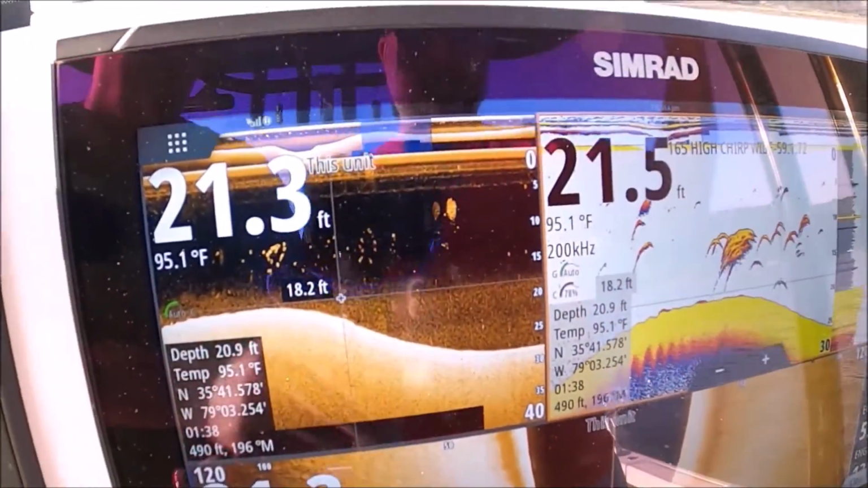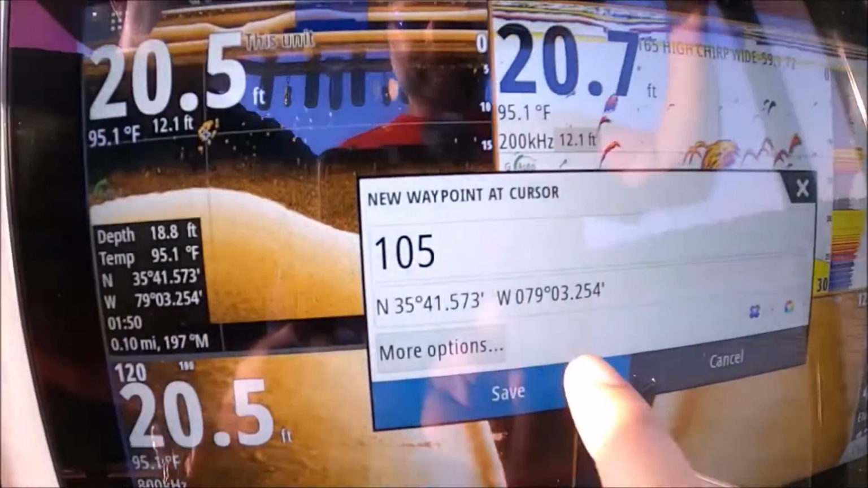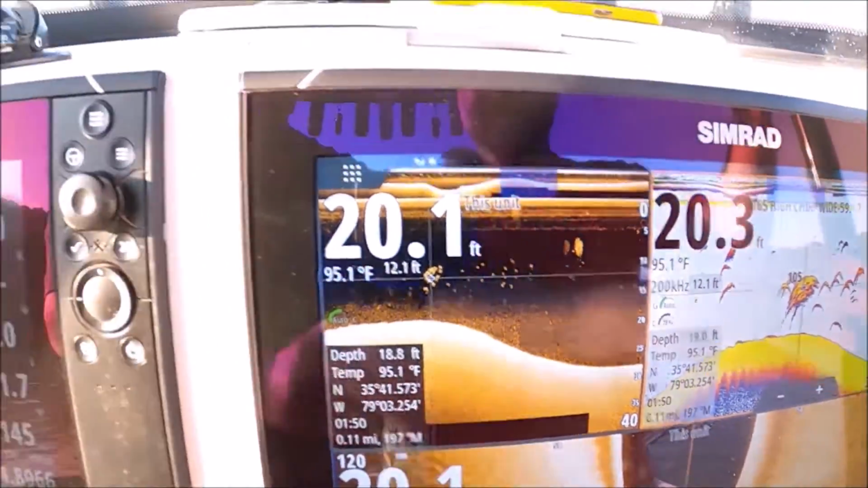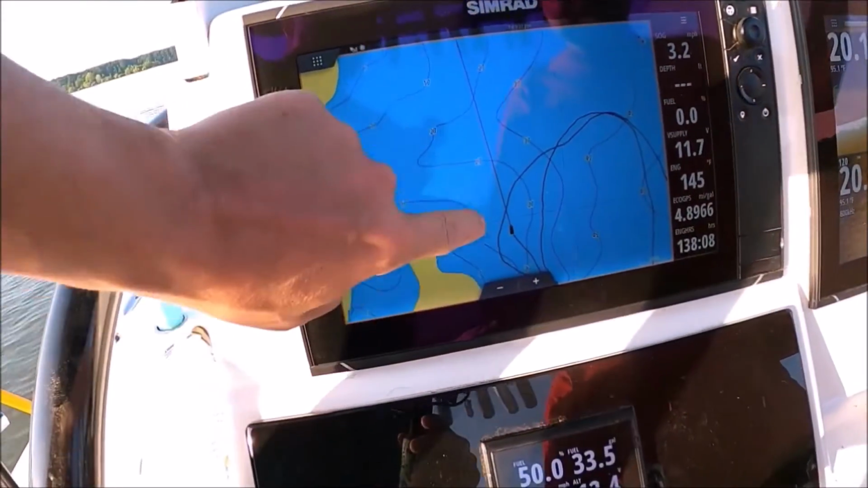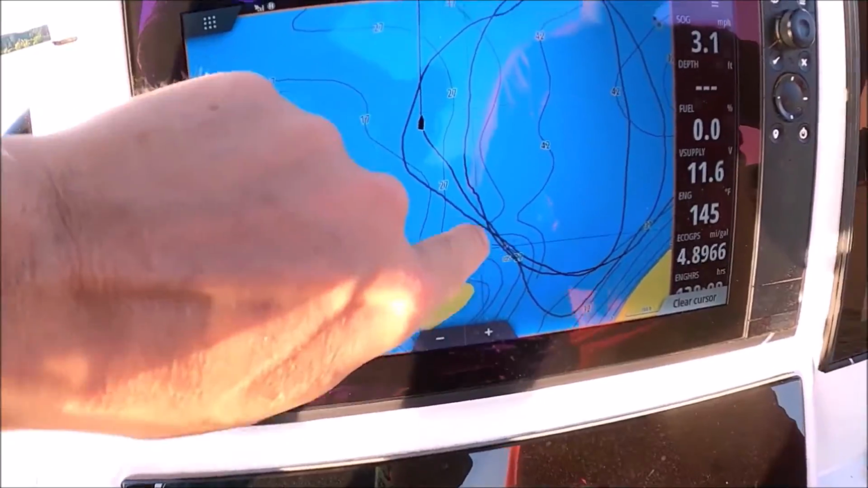That was a school of white bass right there. But if you want to set a waypoint on it, you can just touch it, hit your check mark, waypoint that cursor, and now we have a mark on it. Come over to our chart, and there it is. That's that waypoint right there.